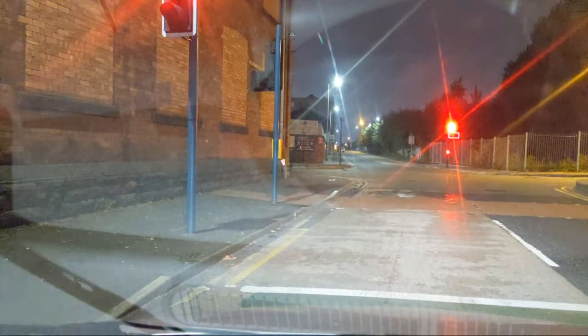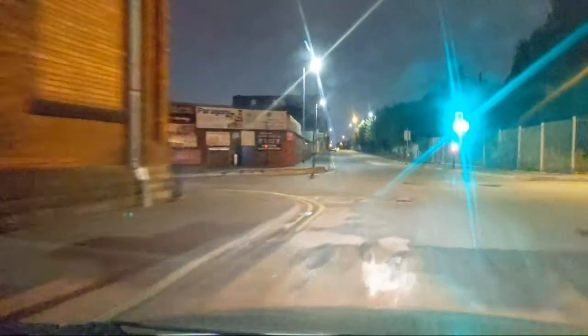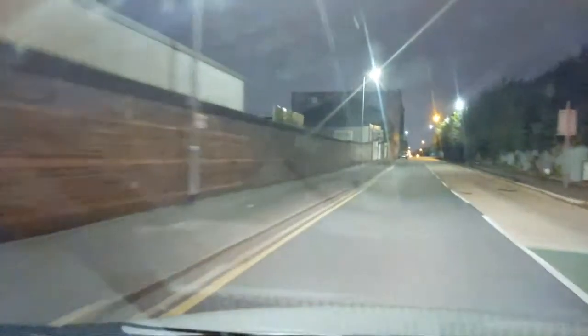So if I go backwards and forwards, it knows there's someone here. Otherwise, we could be here for hours. He went through on red, didn't he? That's one reason why I didn't, because he might have been coming the other way a bit quicker.